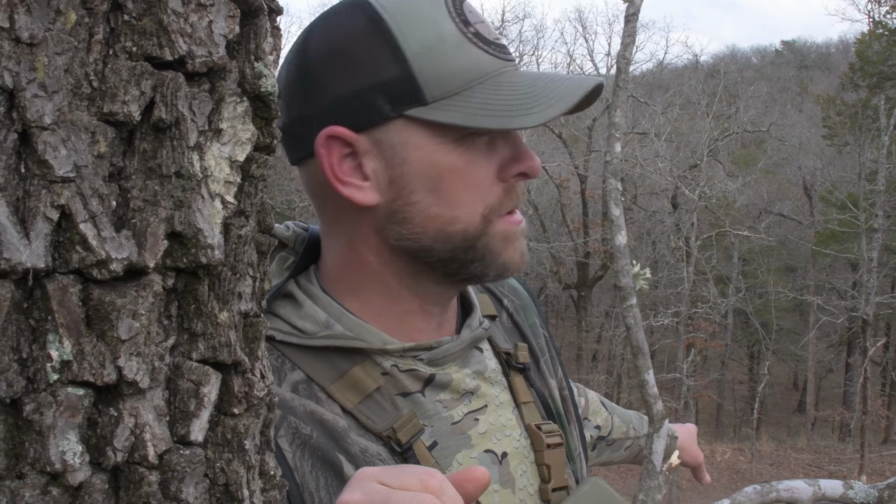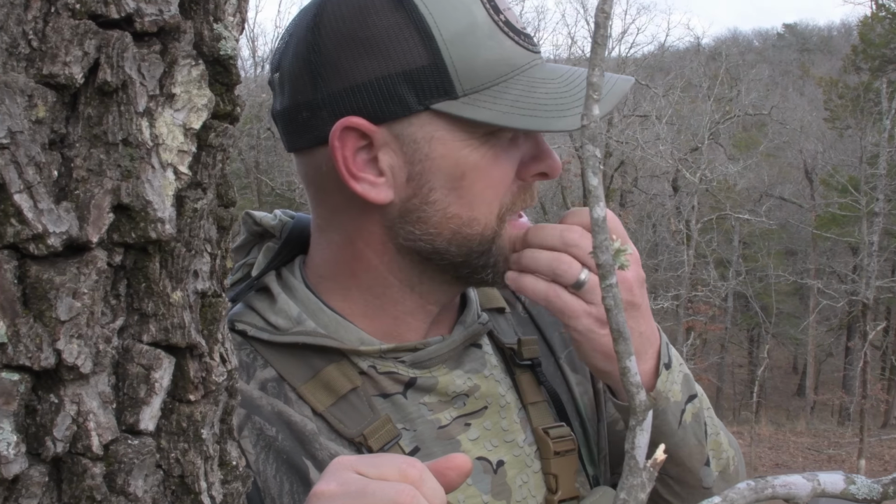Alright, so we got climbed up in there, all set up. While we were getting ready, as Chase was telling you, Randy made sure the feeder was good to go. It was still full before he left out of here. And yeah, the hogs have already been in here this afternoon. They came in here like at 12:30, but they've been doing that. They'll come like at 12:30, then they've been here like at 3:45, and then 4:45, and then